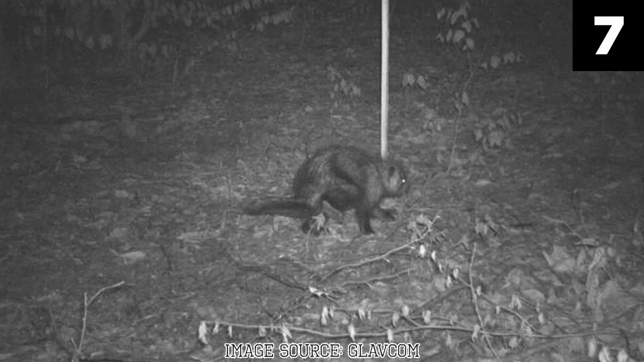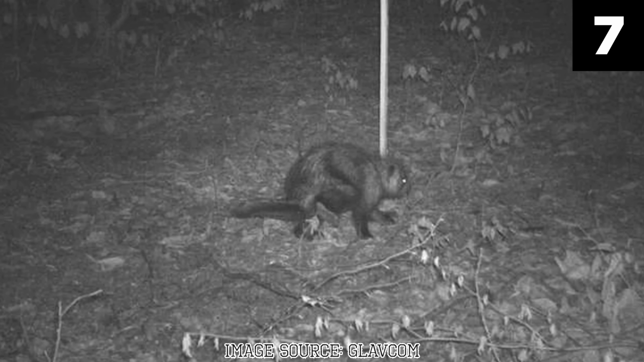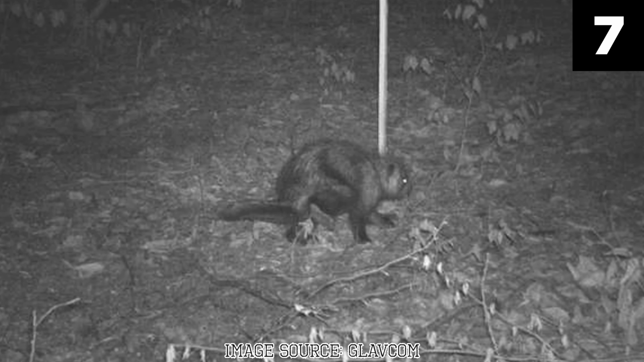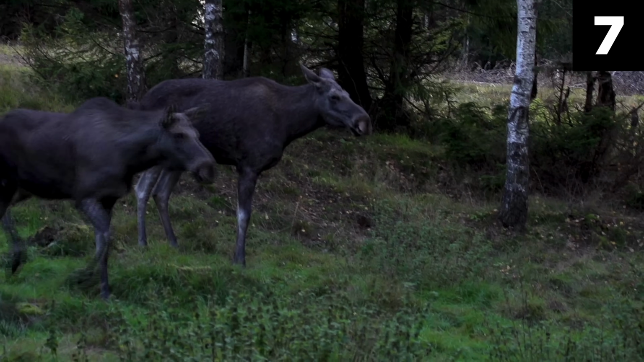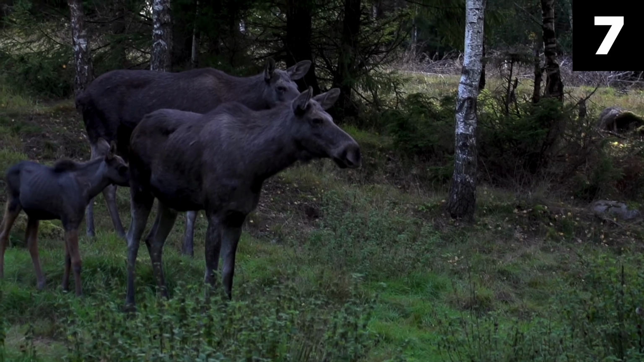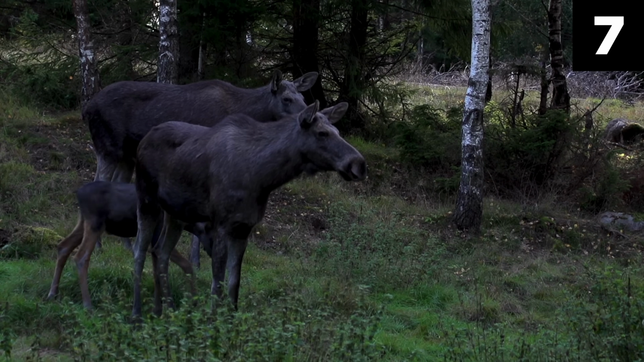The glowing eyes in the trail cam image could be attributed to the reflective nature of many animals' eyes when illuminated by infrared light. Another plausible theory was that the creature was a moose, distorted by the camera's angle and the surrounding vegetation. Moose are common in Maine, and their long legs and large bodies can sometimes create unusual shapes in photographs, especially in low light conditions.